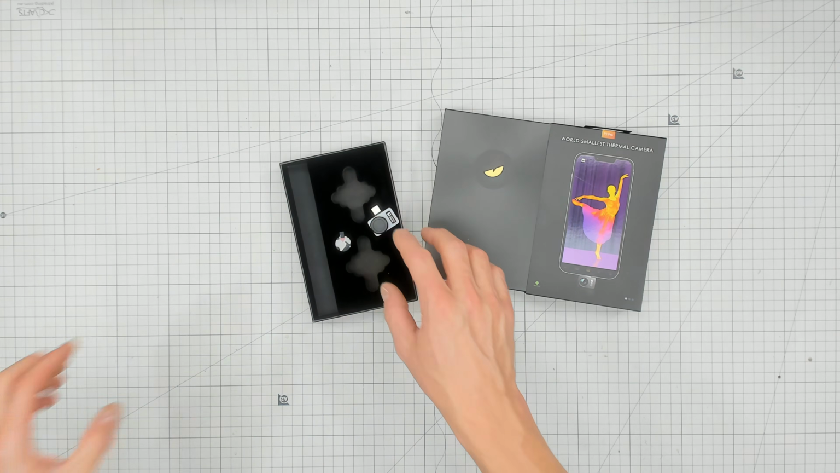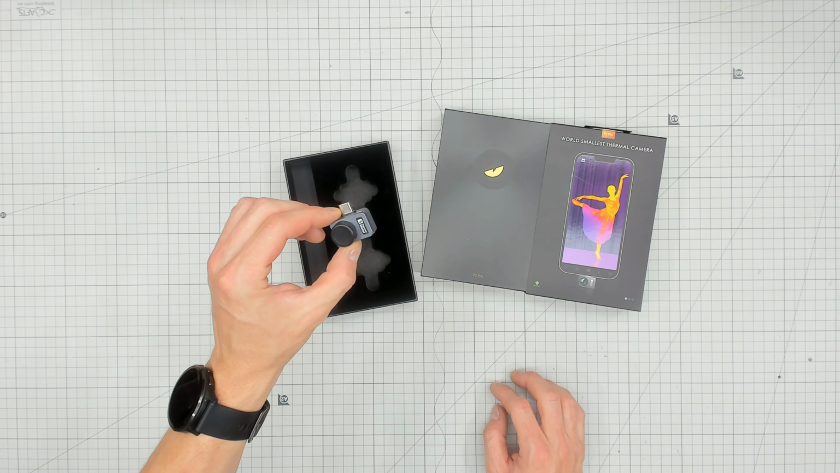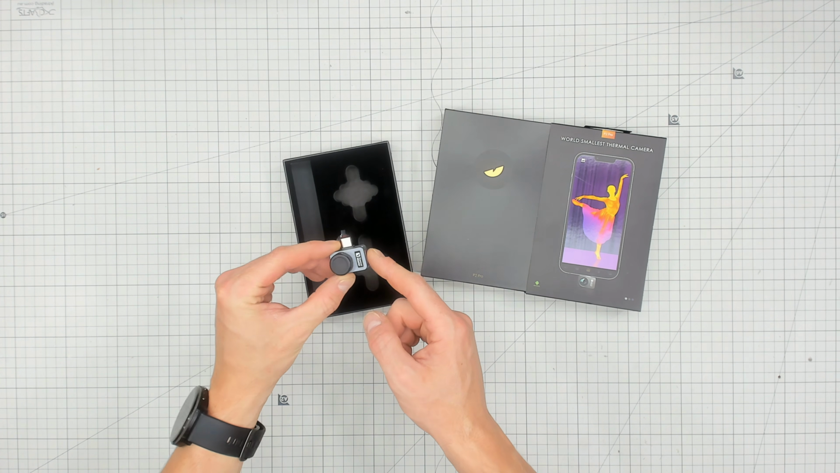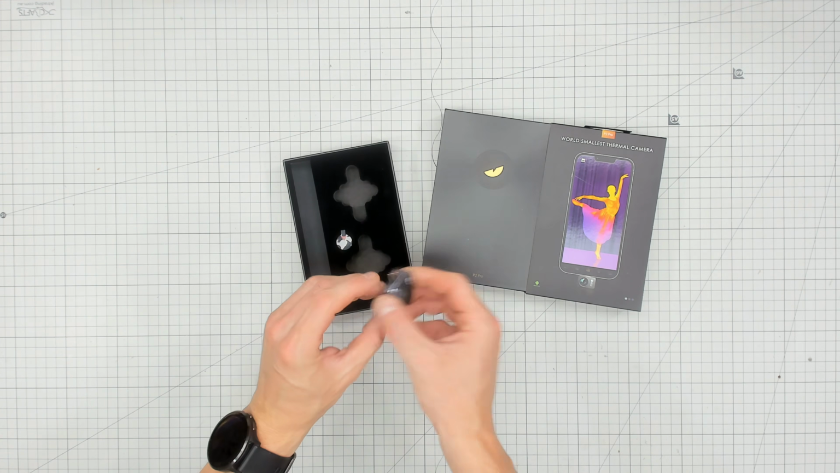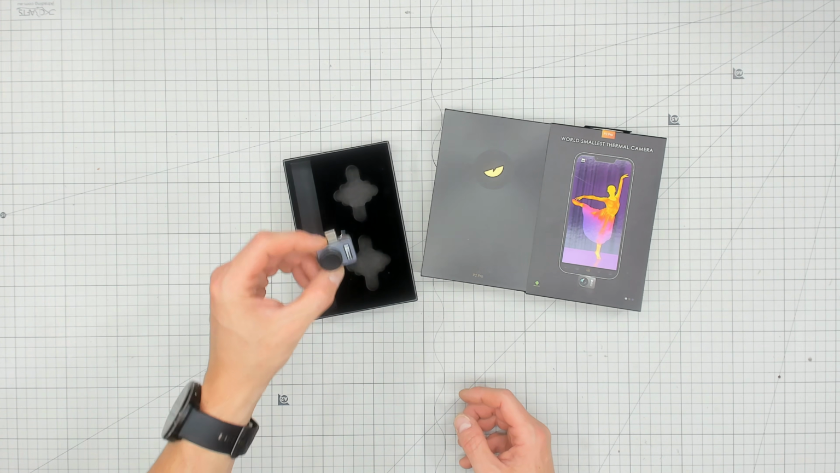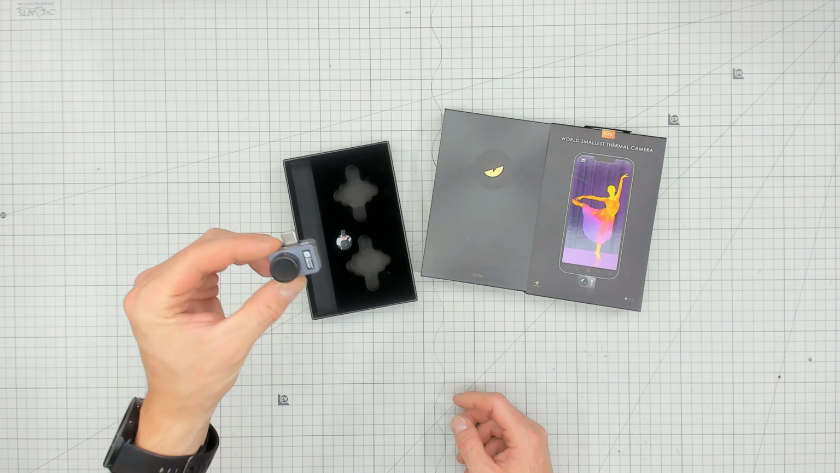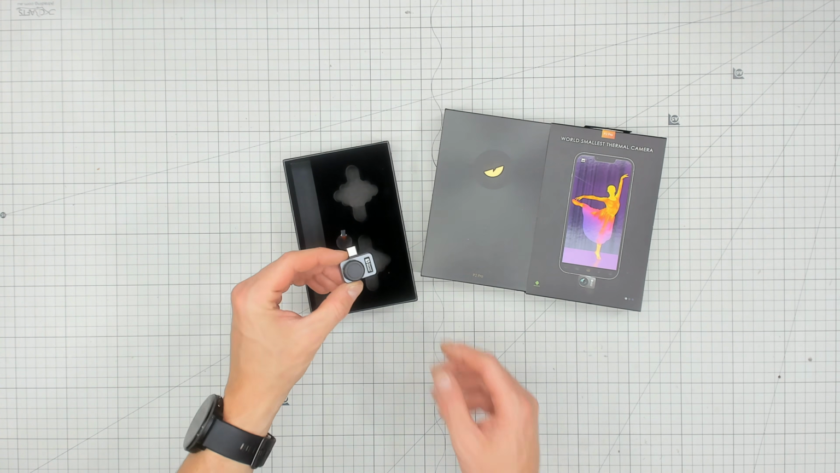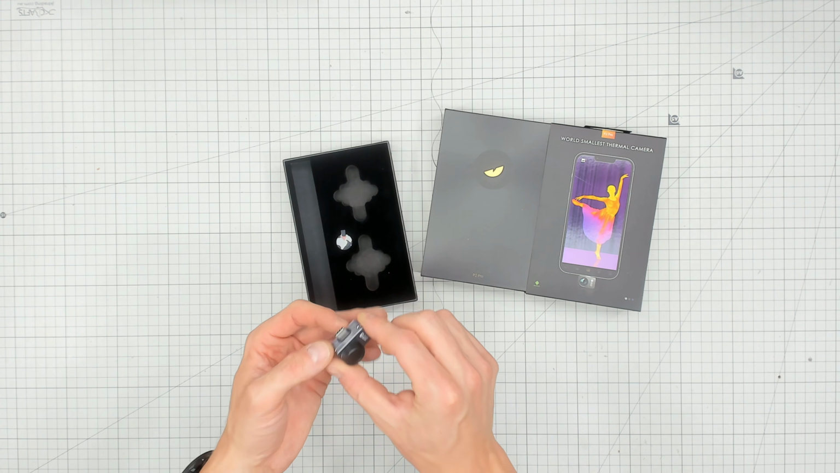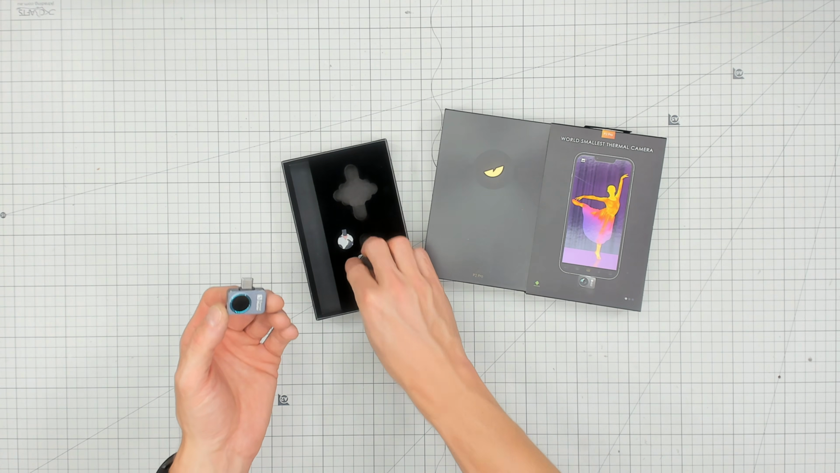This one, $10 less. So this is $349 USD. Same resolution and frequency, and this is the one that says 6-hour battery life if it's plugged in to the camera. Of course, it has no battery itself. And then it's -20 to 600C. So this is the smallest, the lightest, the cheapest, with the biggest range, and it's ±2 degrees Celsius, the same as the Topdon. So if it actually works as well as the Topdon, then we quite clearly have a new